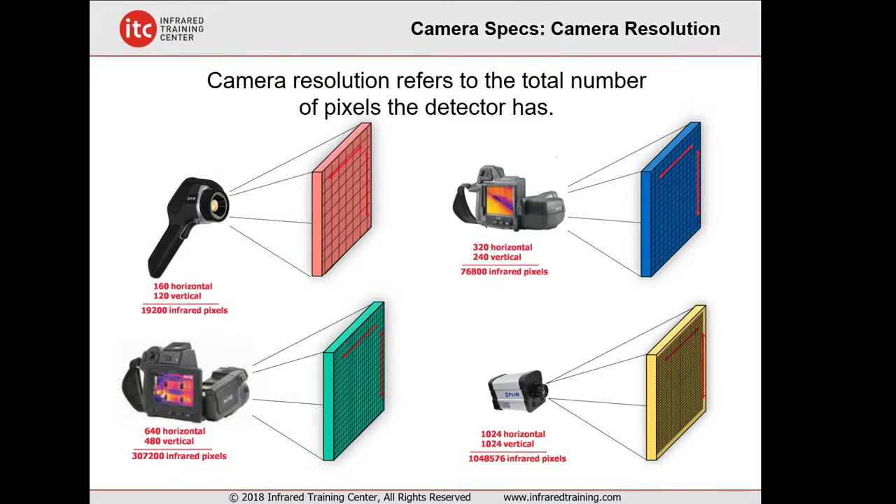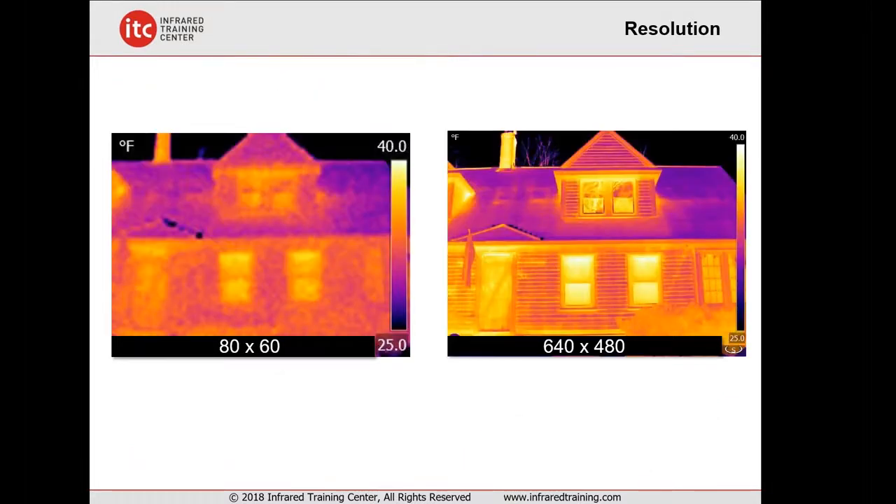The other significant difference that you'll notice is that for almost all handheld thermography products, we're not talking about megapixels, but instead thousands of pixels, depending on the model of camera. Here we see 4 examples, and the first 3 are some of the more common that you'd find in condition monitoring or building diagnostics. Quite simply, the horizontal value is the number of detectors across the horizontal, and the vertical is the number in a row vertically. You multiply them together and you get the number of detectors for that particular camera.